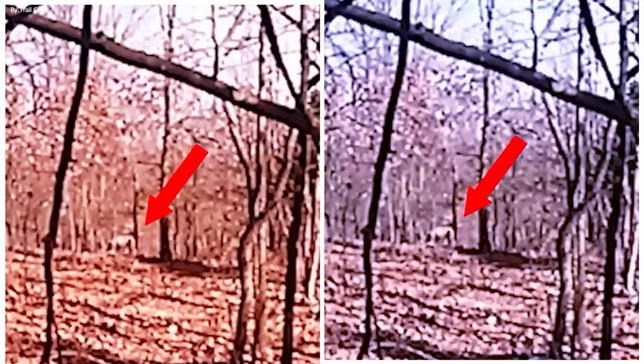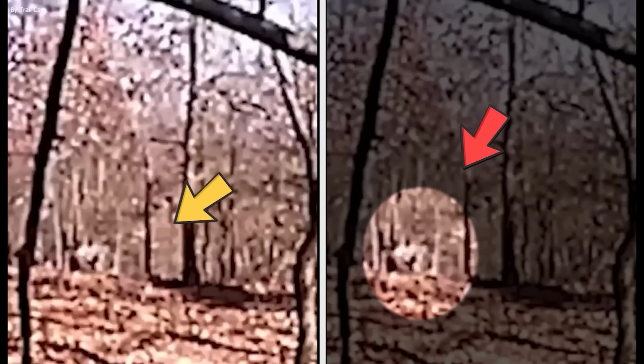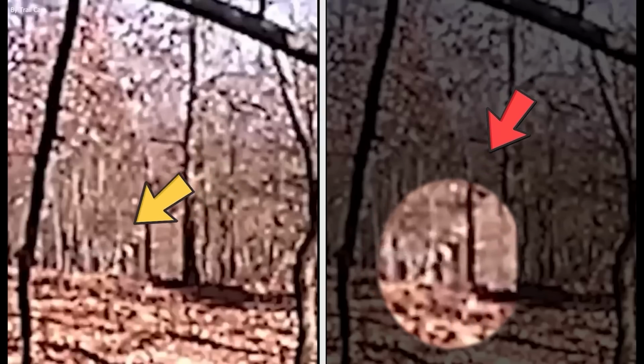It dared us to step into the realm of the unknown, pushing the limits of what we believe. In the heart of the forest, this mystery lingered, a moment frozen in time, waiting for those brave enough to uncover its secrets.